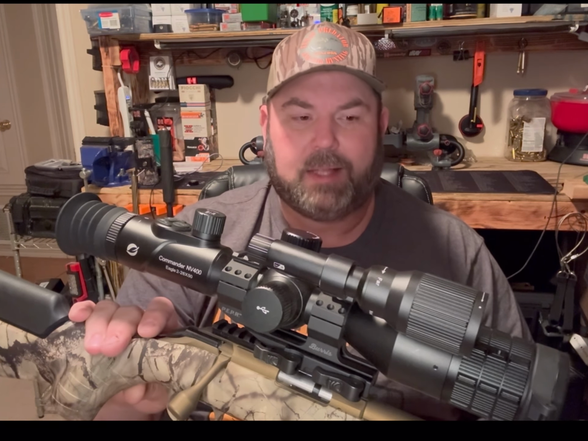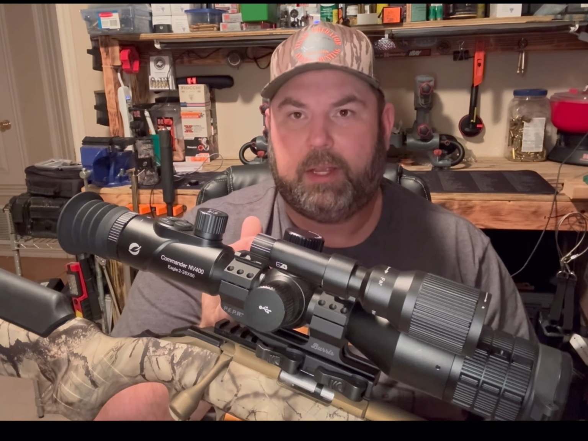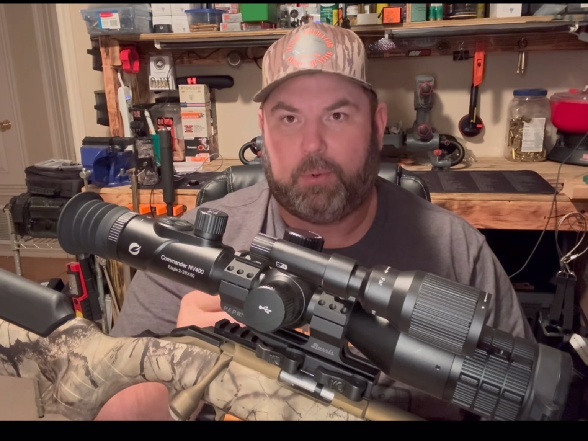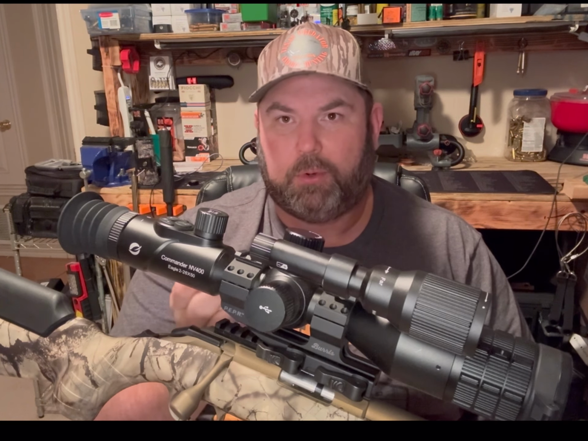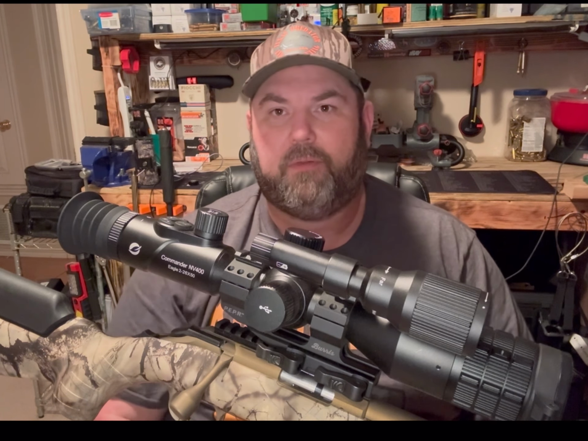The only negative things I've got to say about this scope is you have to take your videos off through an SD card. You have to stick it in the computer. They don't have an app to Bluetooth or Wi-Fi to your phone to pull the videos off that way.